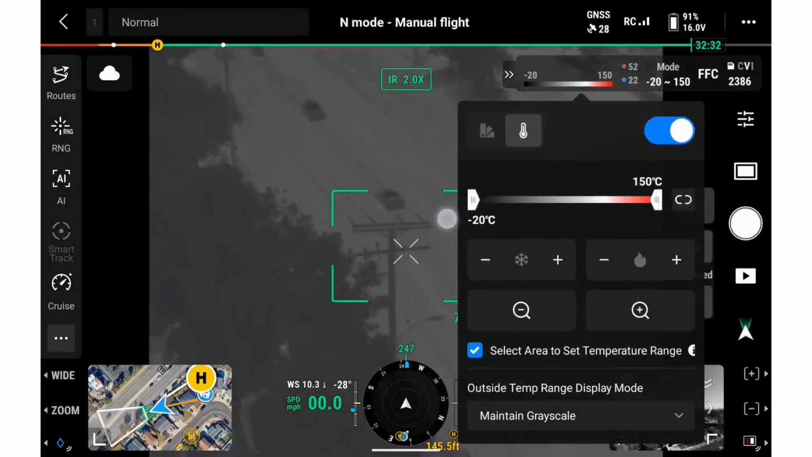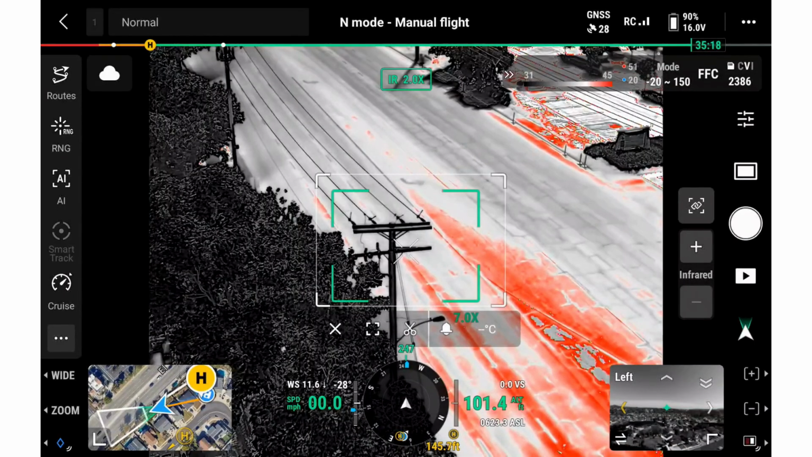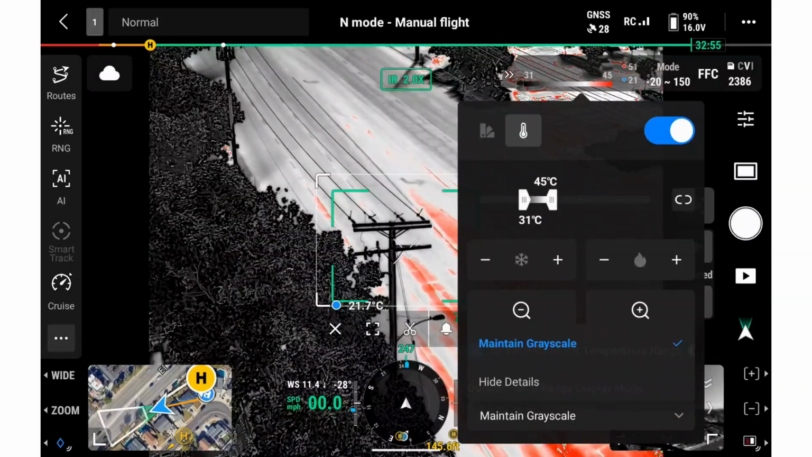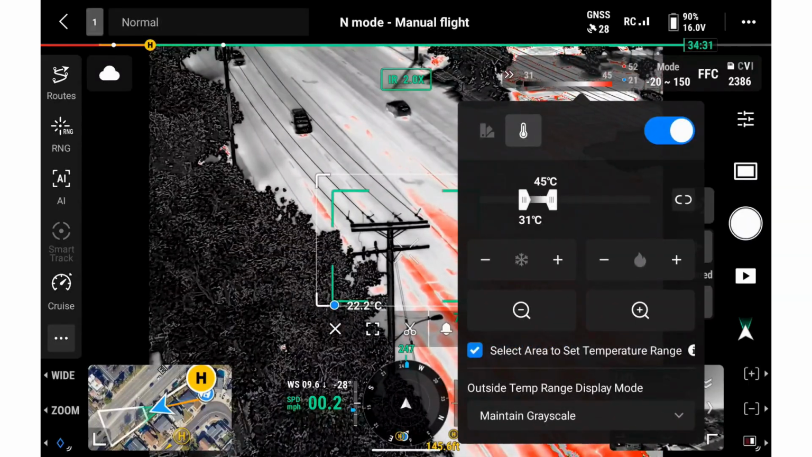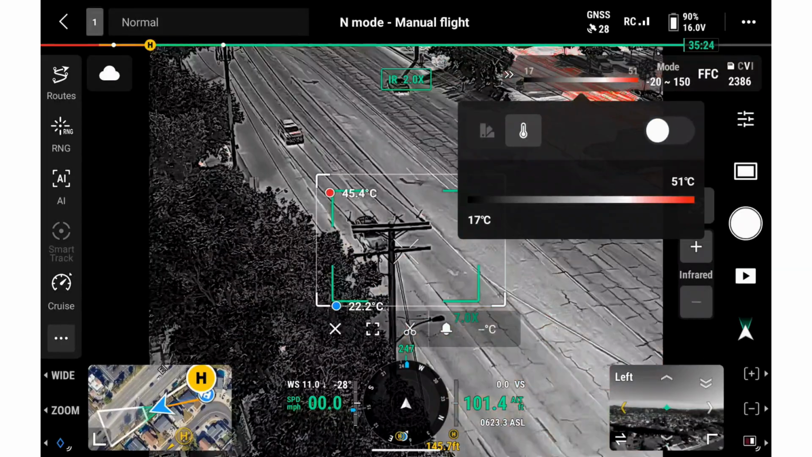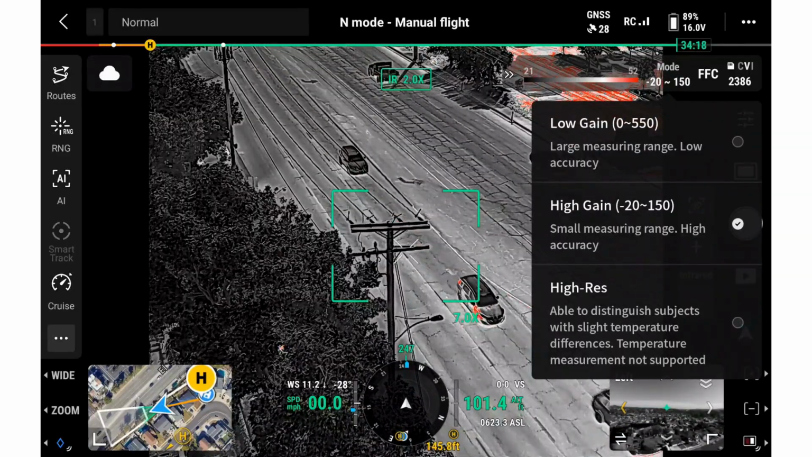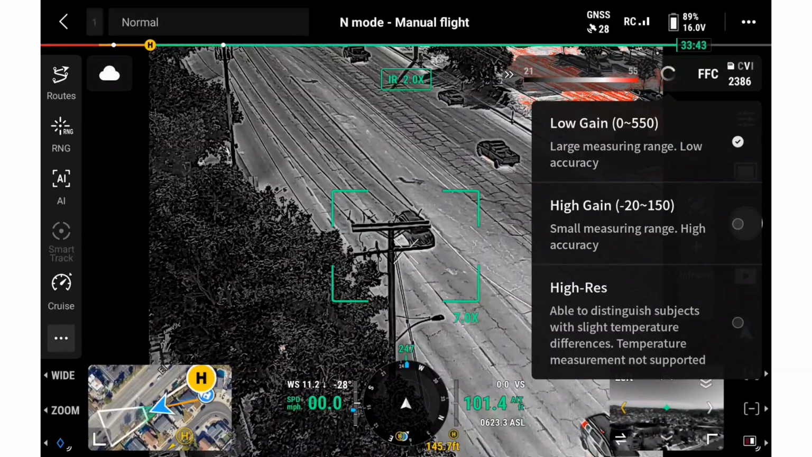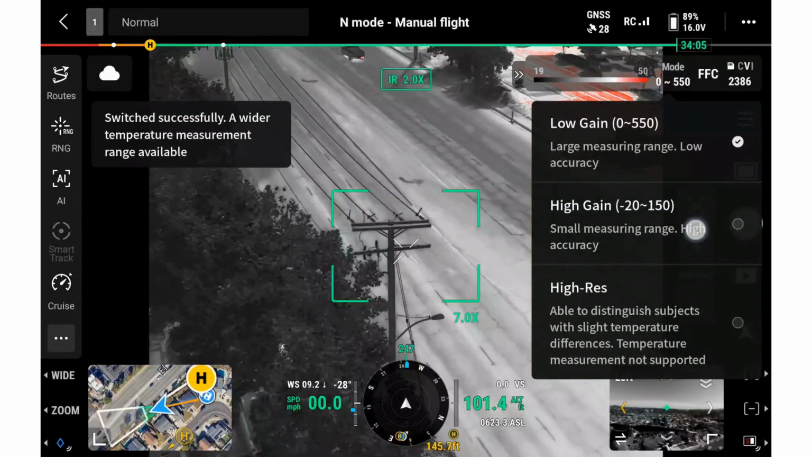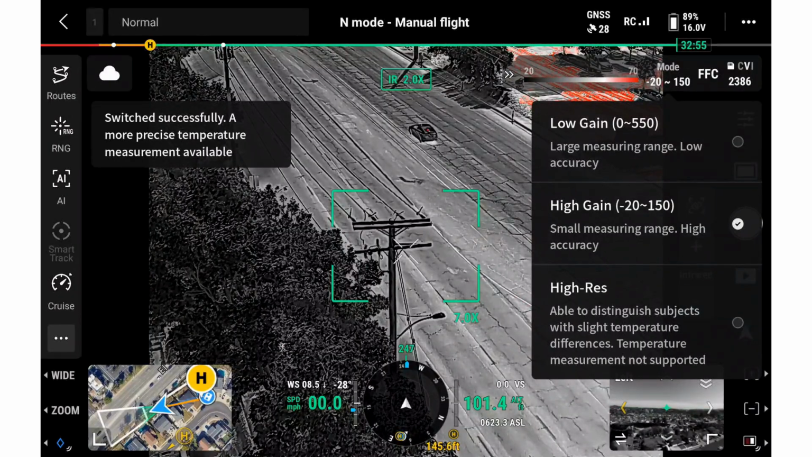Next is Isotherms, which helps highlight a selected temperature range so potential hotspots stand out more clearly. If you want to display isotherms only for a specific area, you can use the Select Area option to define that temperature range. We can also adjust gain settings. Low gain is helpful when there's a wider temperature range in view. High gain can provide more detail when looking for smaller temperature differences.